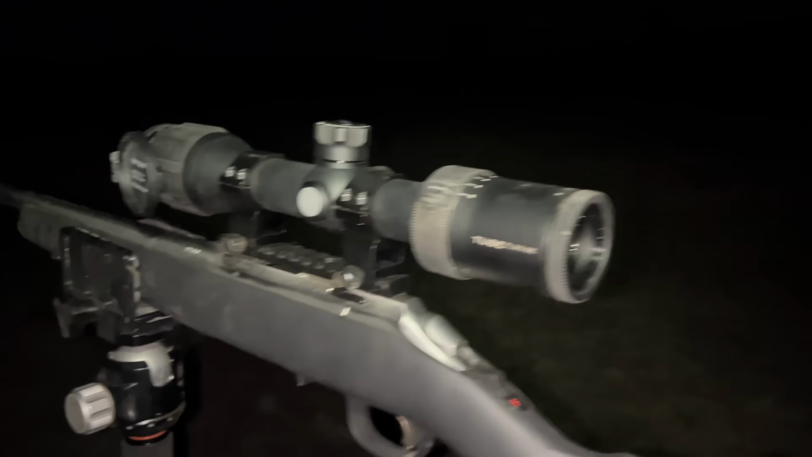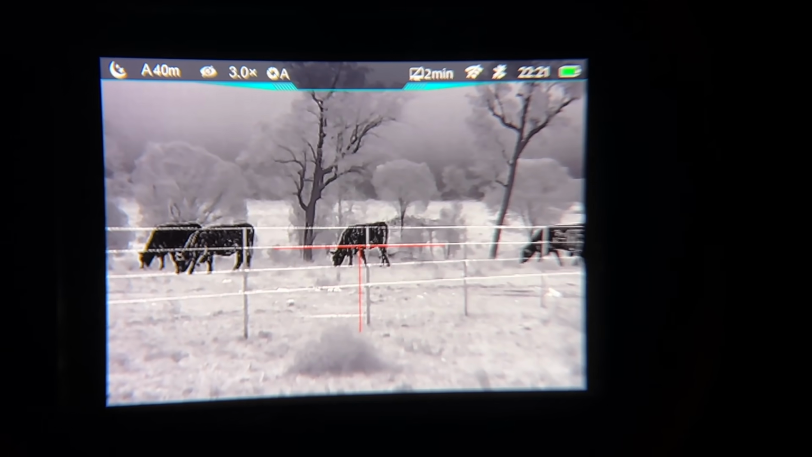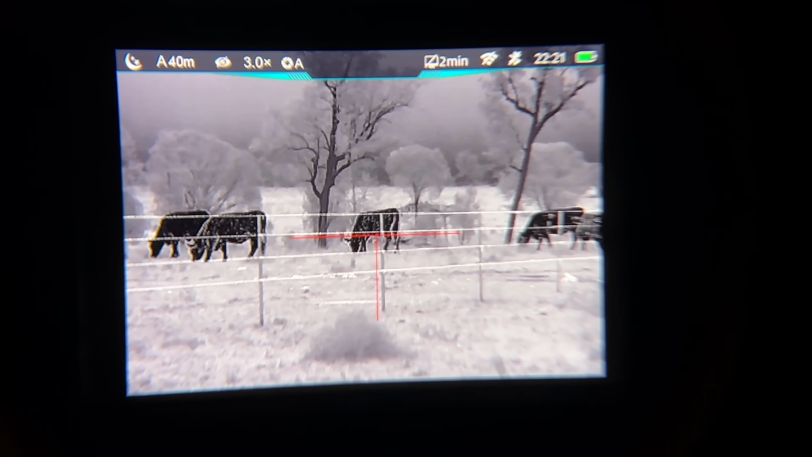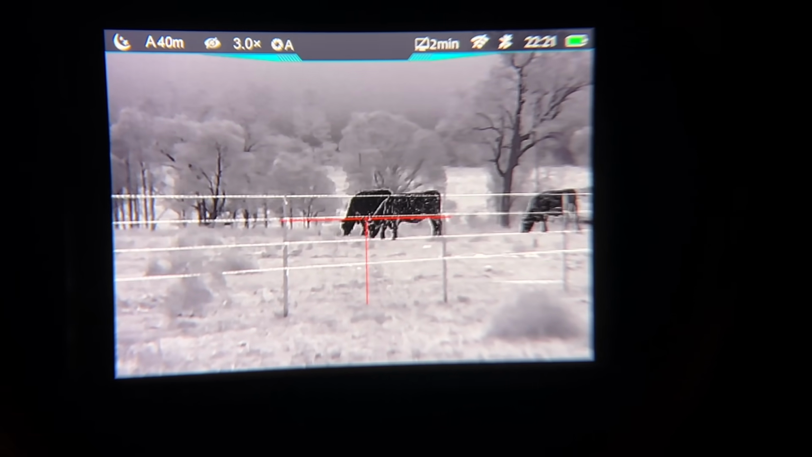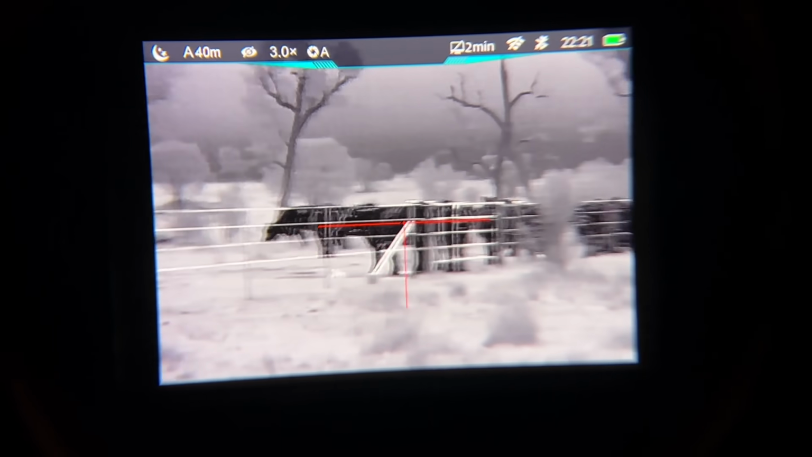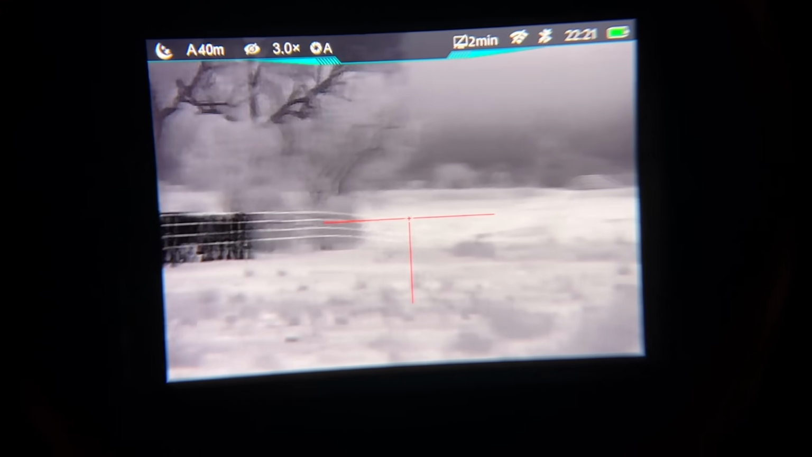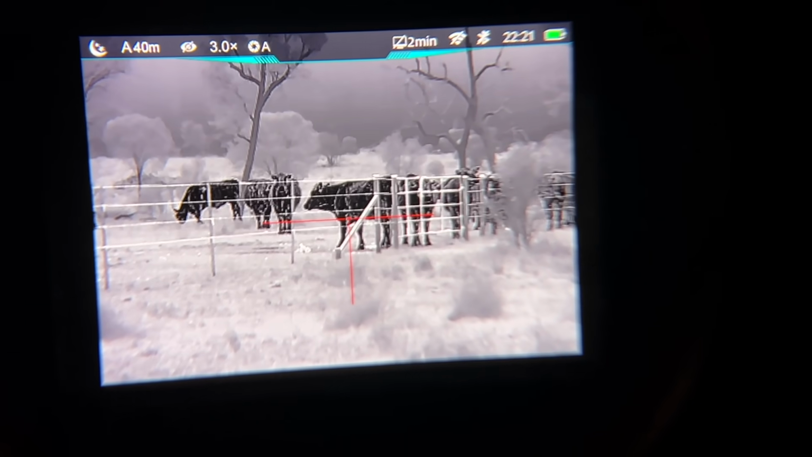So it's the picture clarity in there. Yes, it's not a 640, which I'm used to, but I'm actually quite happy with the picture quality in there with the 384 by 288 sensor. It's still a really good picture quality, and it's ideal for a 22.